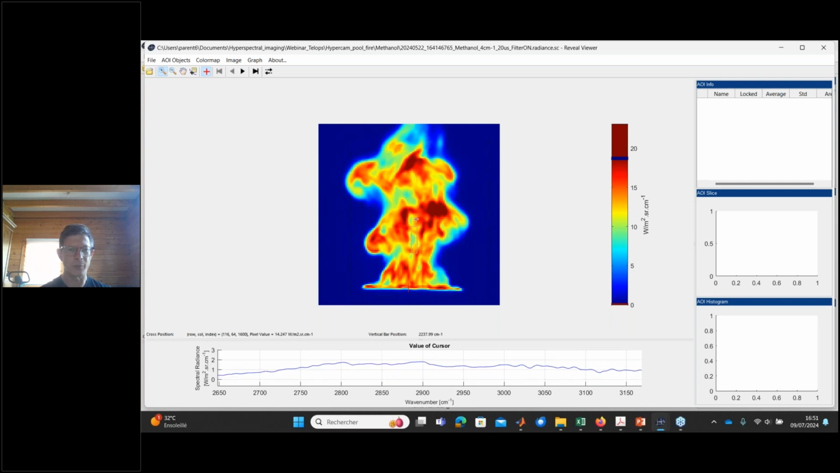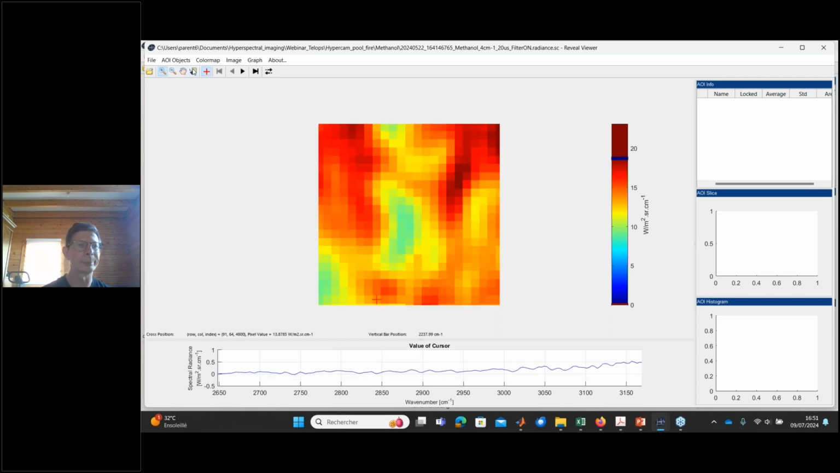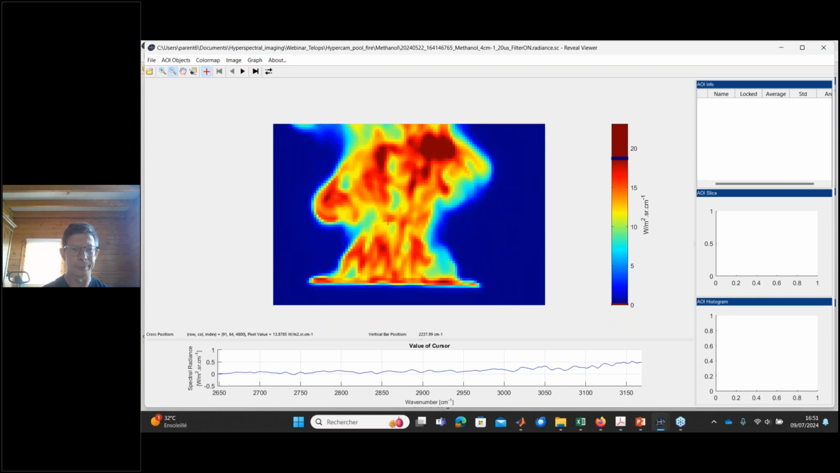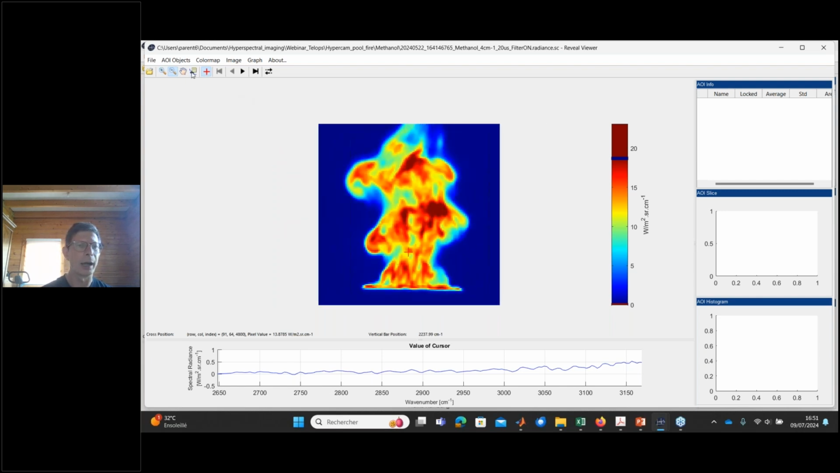When you go near the surface, the signal at this wavelength is larger.